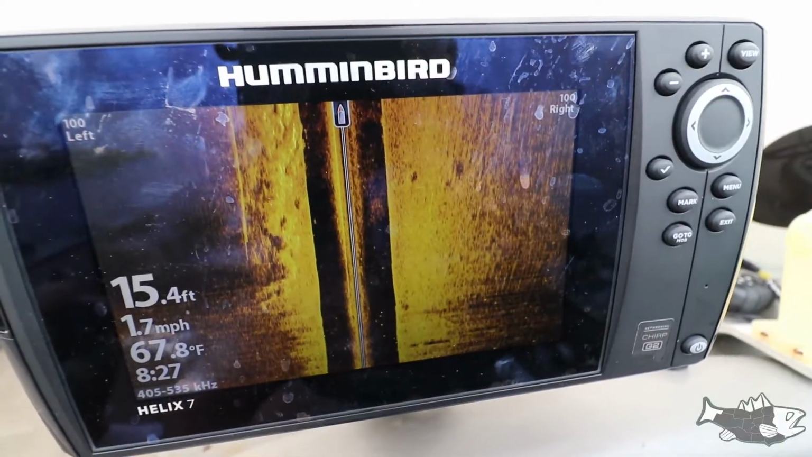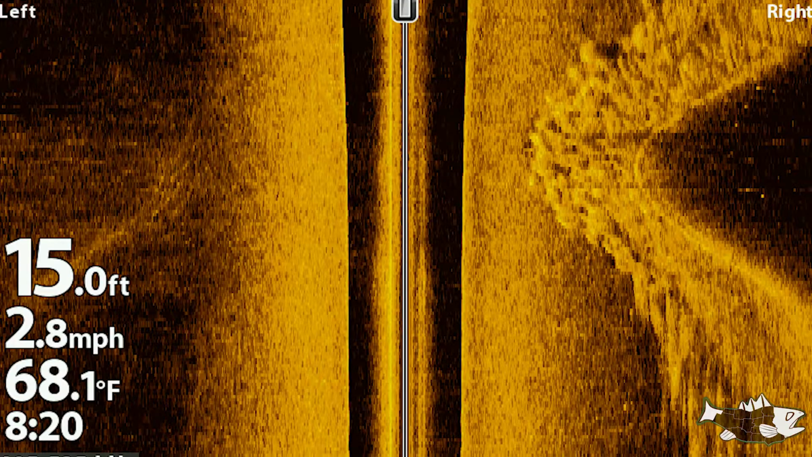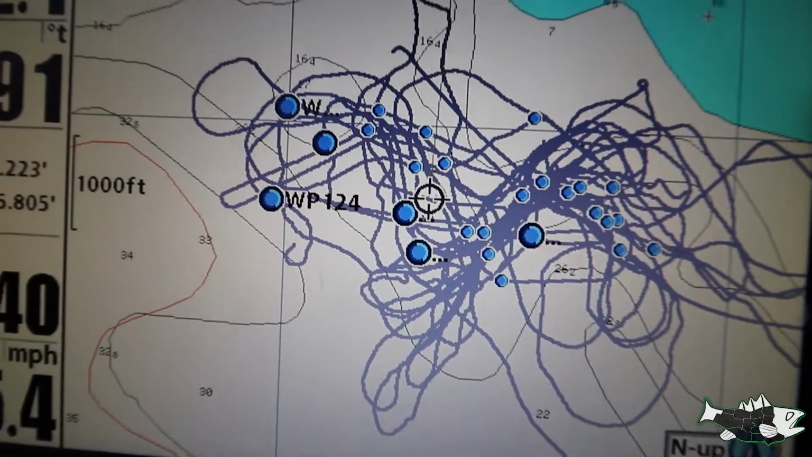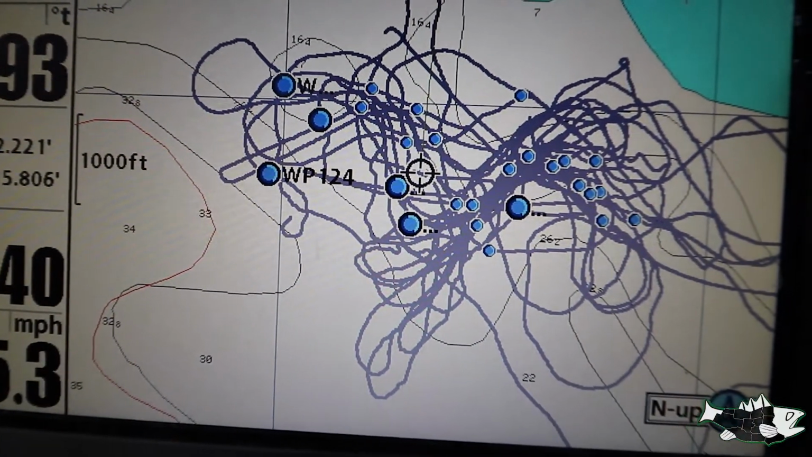So basically what's happening here is these fish are in shallow, spawning in the spring, and then hanging around for the gobies. For that reason, I'm using my side imaging to find underwater points and rock where those fish are hunting. I'm also using a map so that I can stay on those high percentage areas and hopefully catch more fish doing that. It's a really detailed, targeted way of trolling structure that wouldn't be possible without side imaging and a mapping unit to make sure I know where I am.